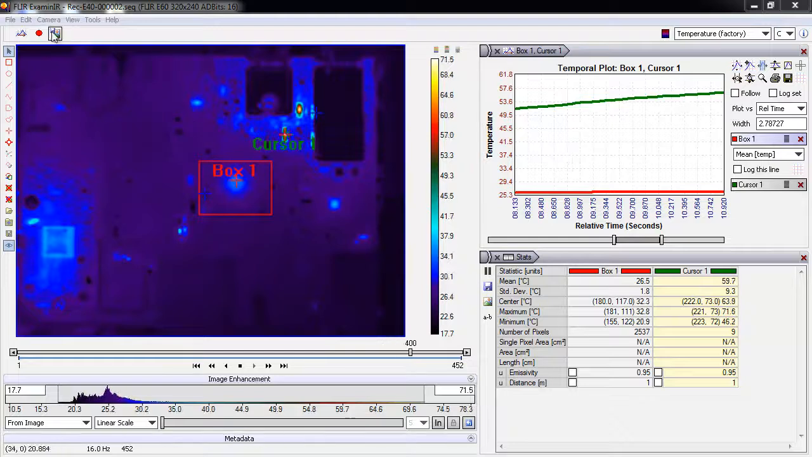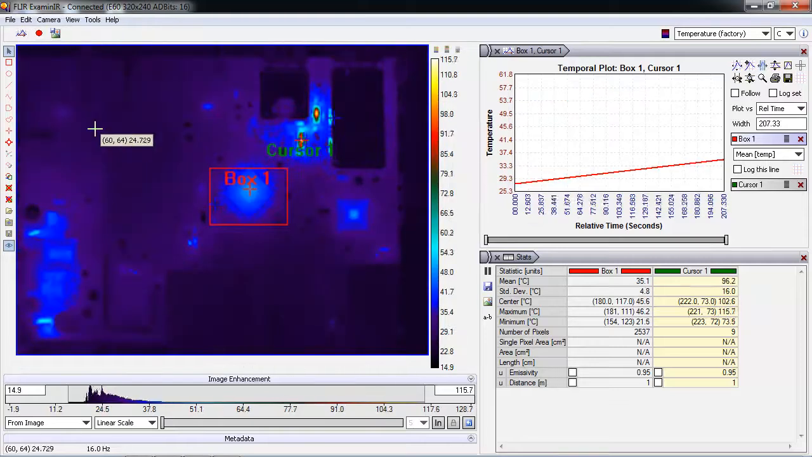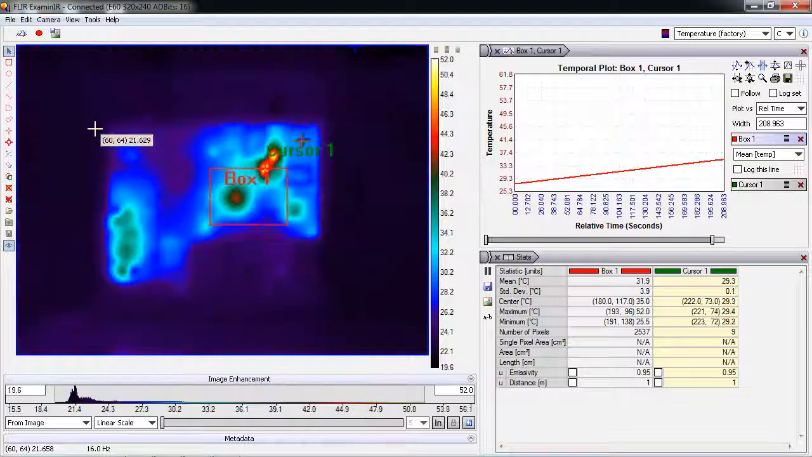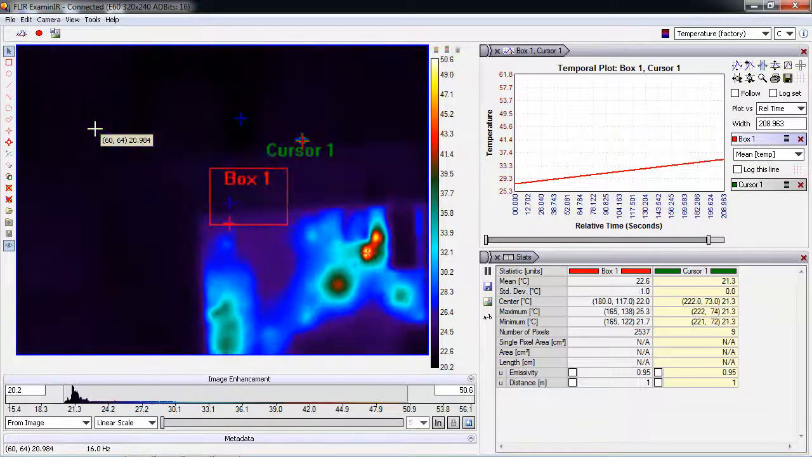Let's jump back to the live IR image. So I just go to Camera and Connect, and it's going to connect to the last camera we connected to, and we see that live imagery again. Another nice feature of the Benchtop test kit is the ability to plug on the 45-degree lens. So I'm going to go ahead and put that on the E40 now, and I'll disconnect it from my tripod. And I'm going to get in real close.